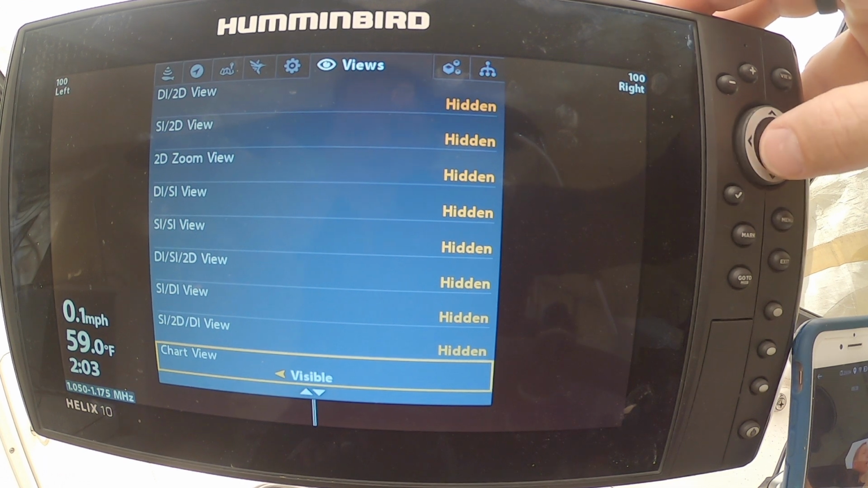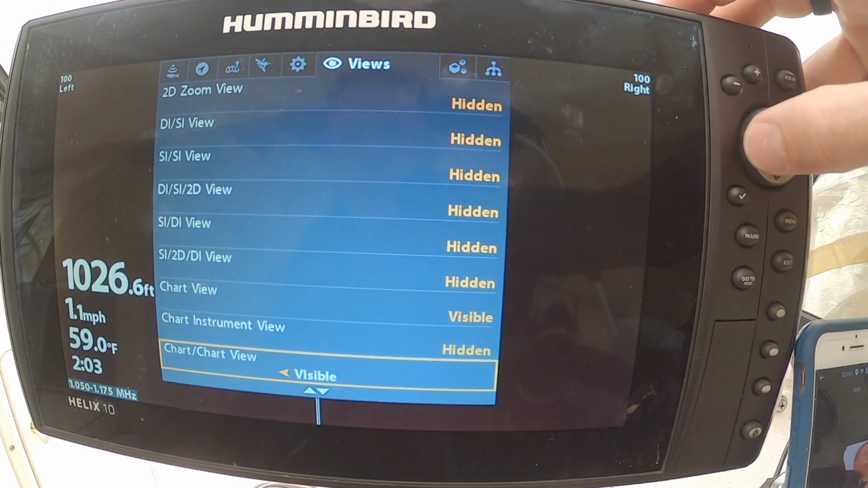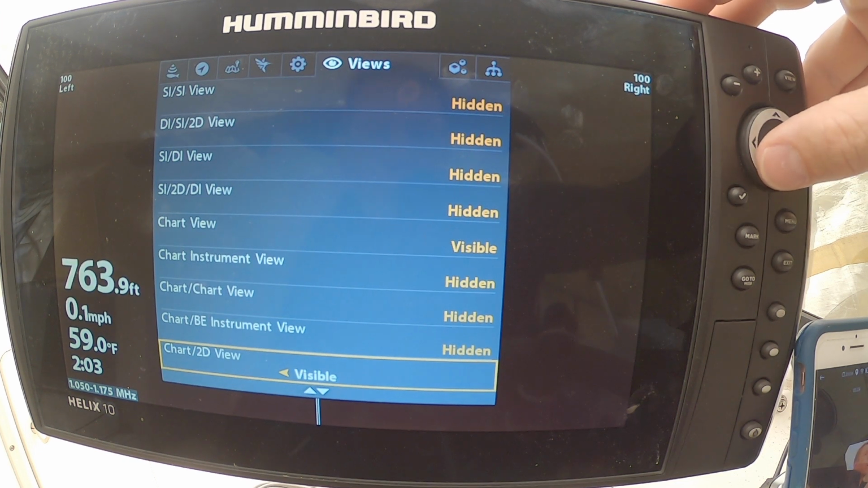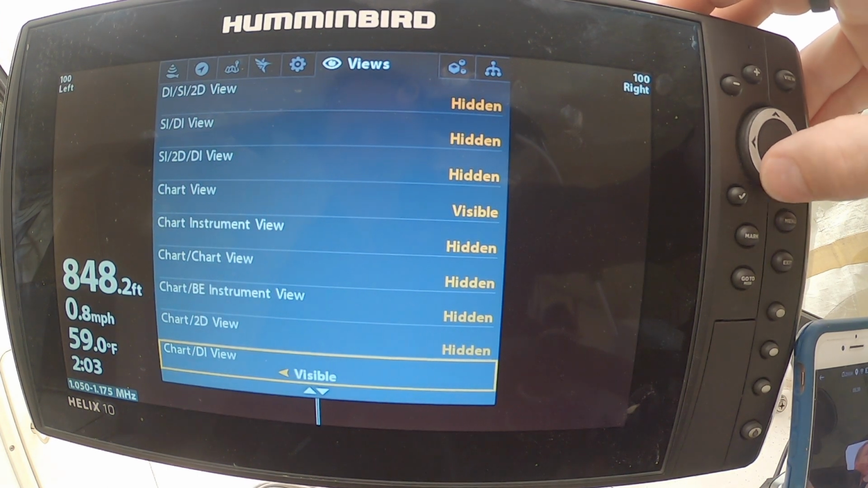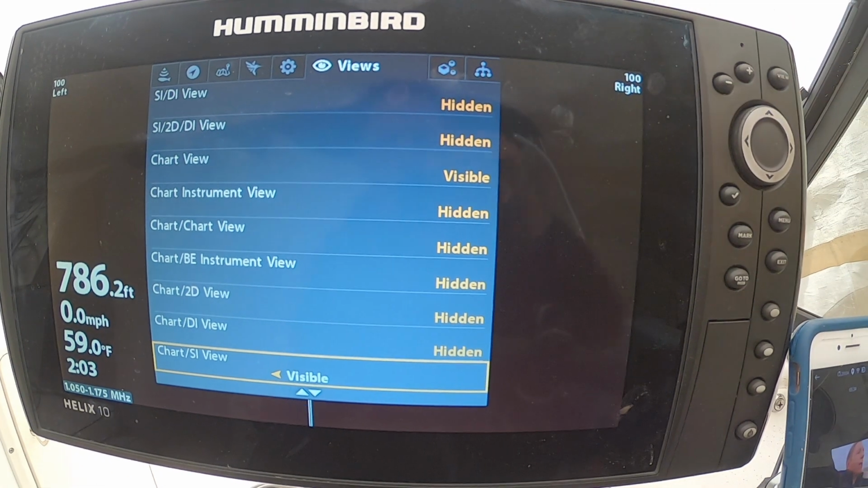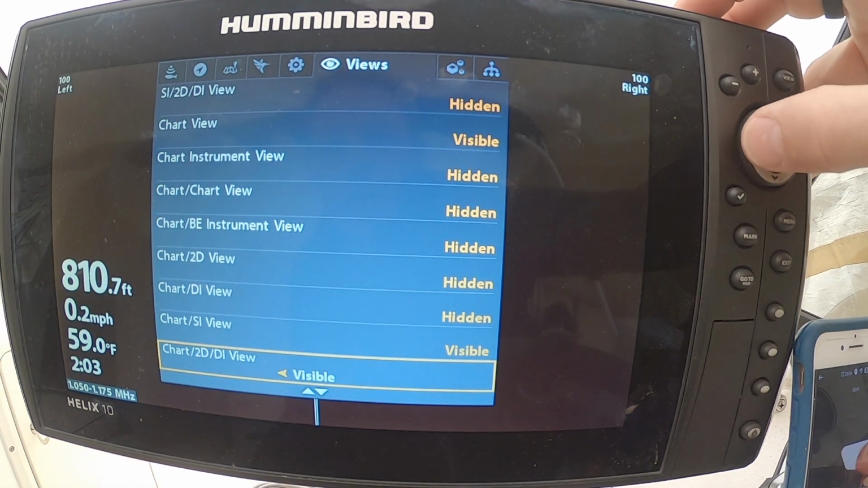Chart view, definitely. So far I've got SI view visible. I've got chart view visible. I'm going to leave everything else hidden. Some things are automatically hidden and visible, so if they're already hidden, just leave them hidden. Okay, chart SI, that's the third one. So we've got SI, we've got chart view, and we've got chart SI. That's all you need. Everything else is going to be hidden.